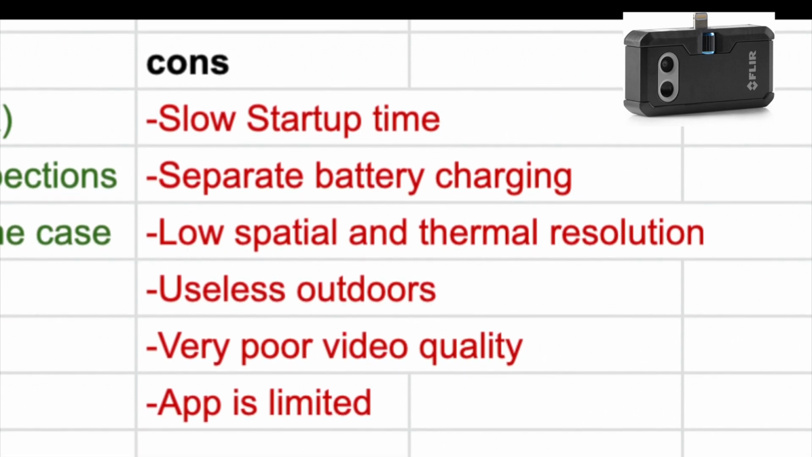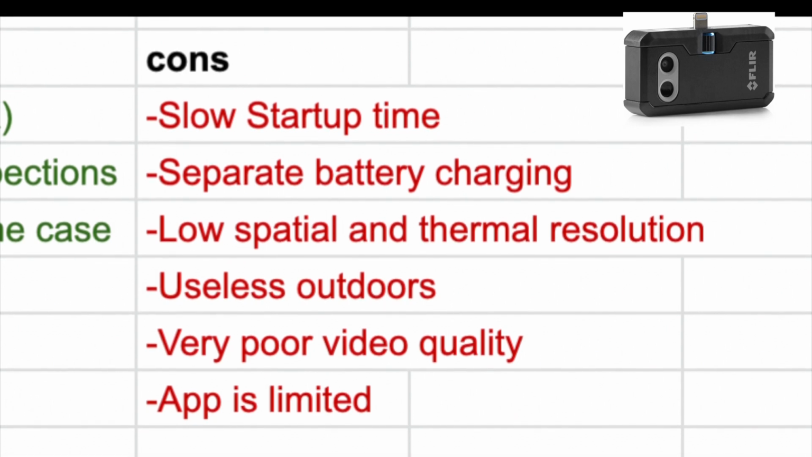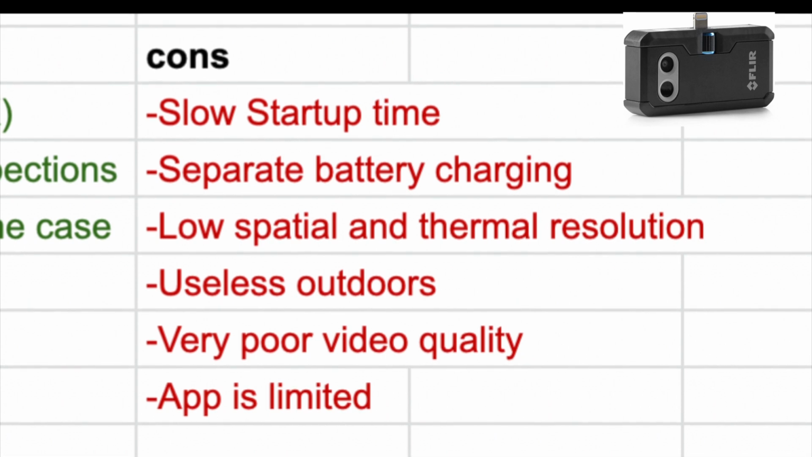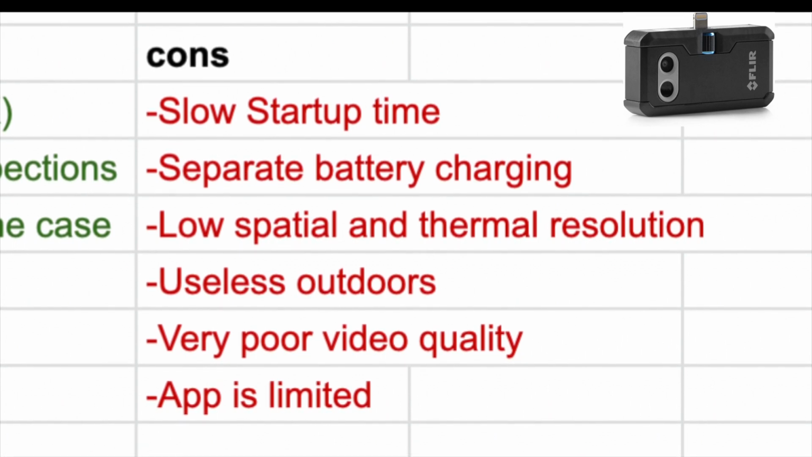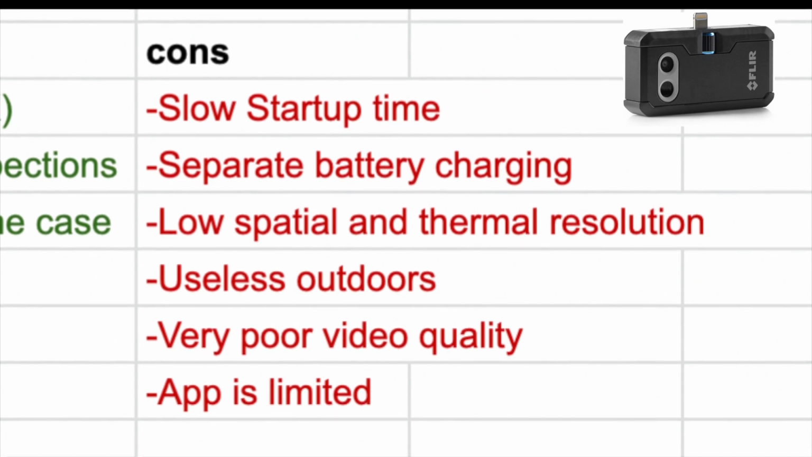And because of this very high compression and low resolution, this camera is not suitable for outdoor work. Most objects that are a little farther away will be blurry and indistinguishable from each other.